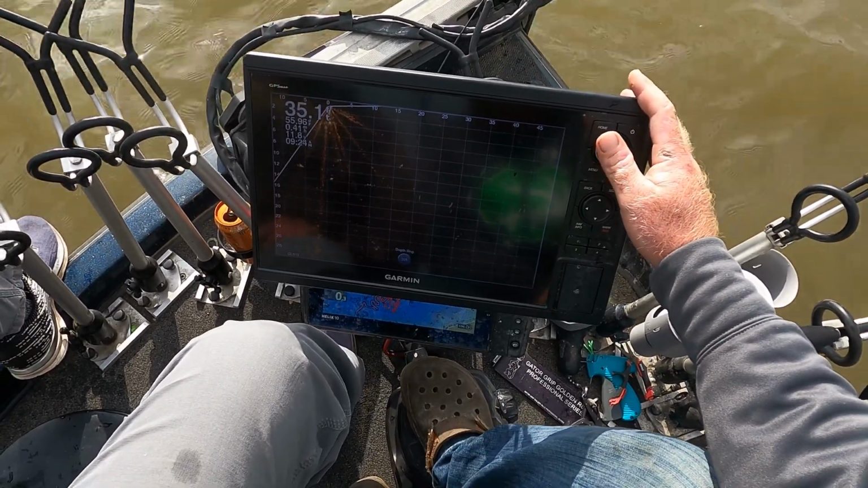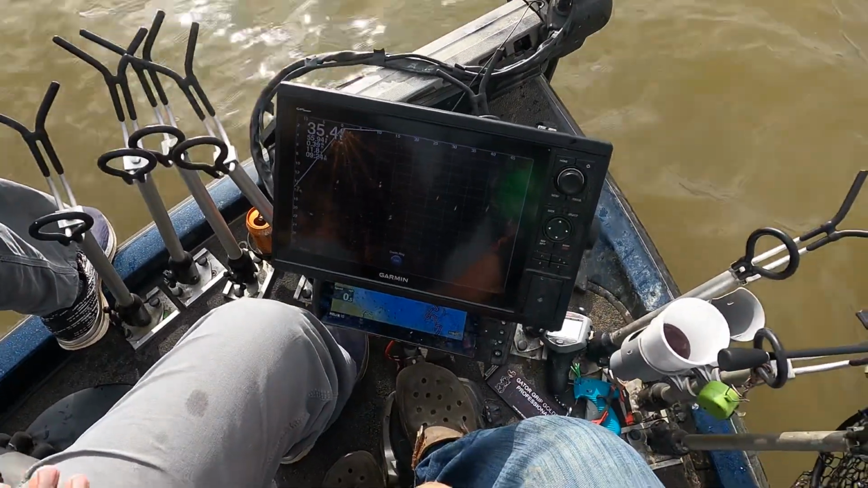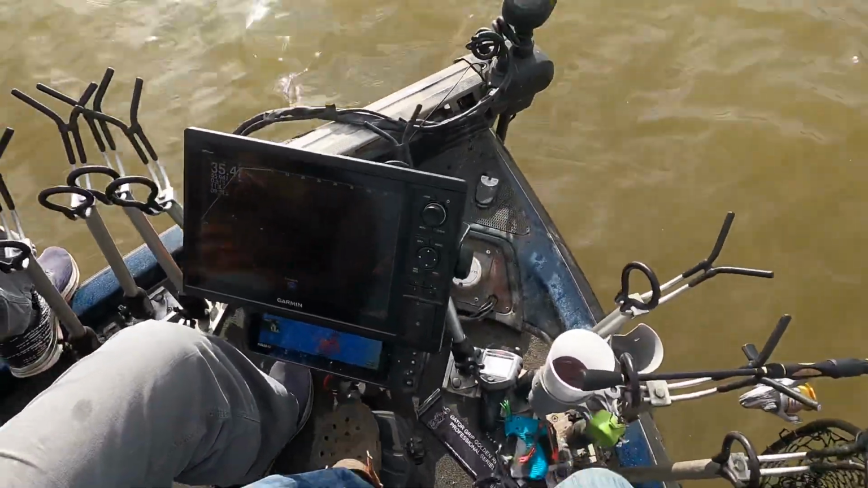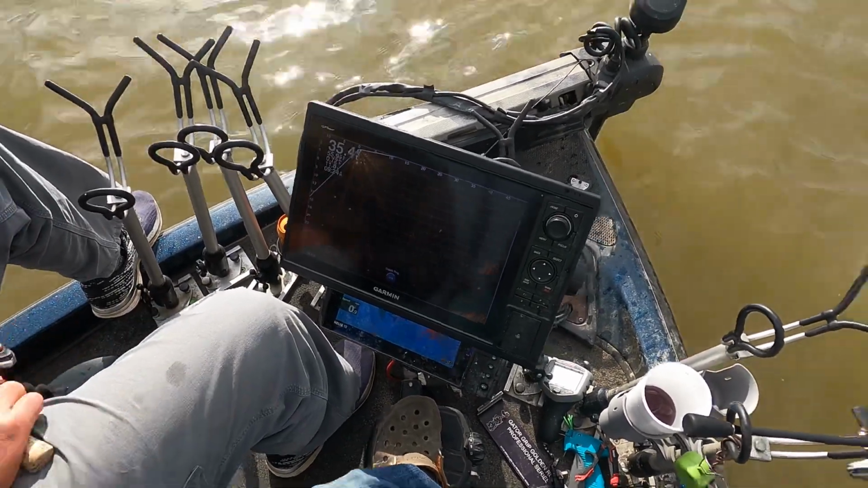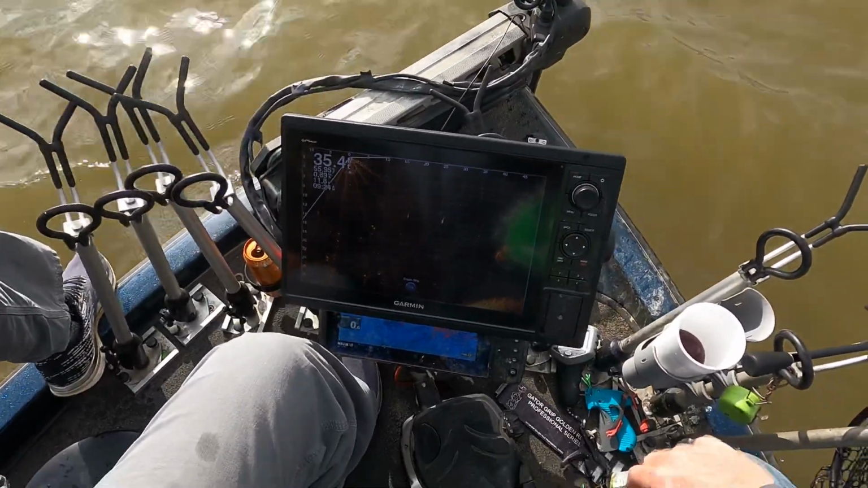Talking about color, I tell people all the time, you just pick what works for you. They're all showing the same thing. You know, pick one, stay with it, and that's it. I mean, don't try to change different colors. Pick one, know what you're looking at, and just stay with that.